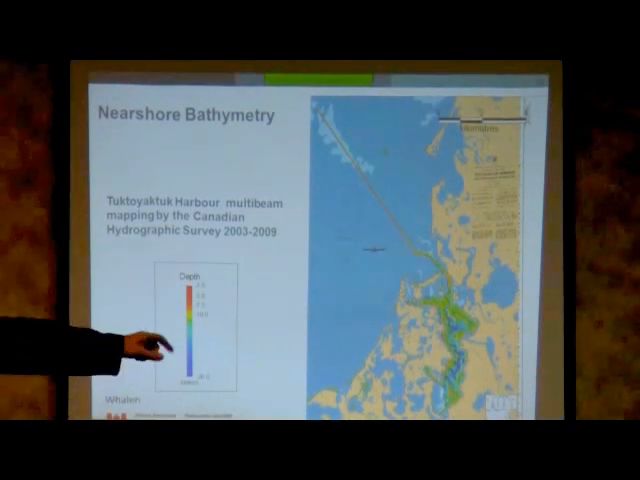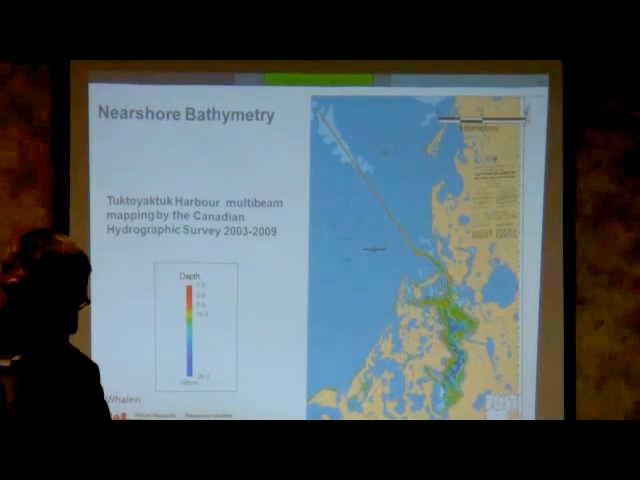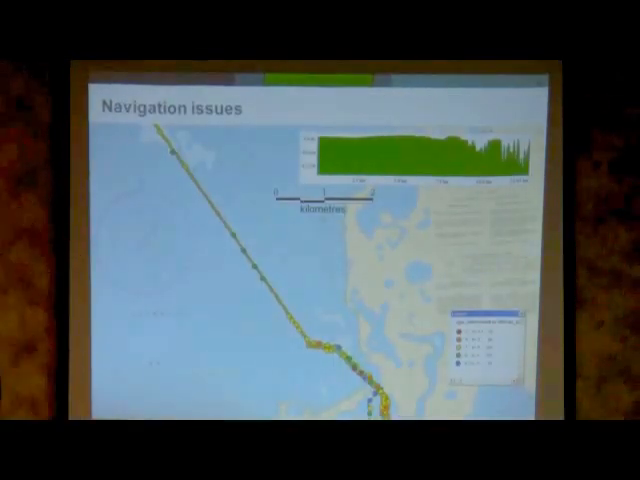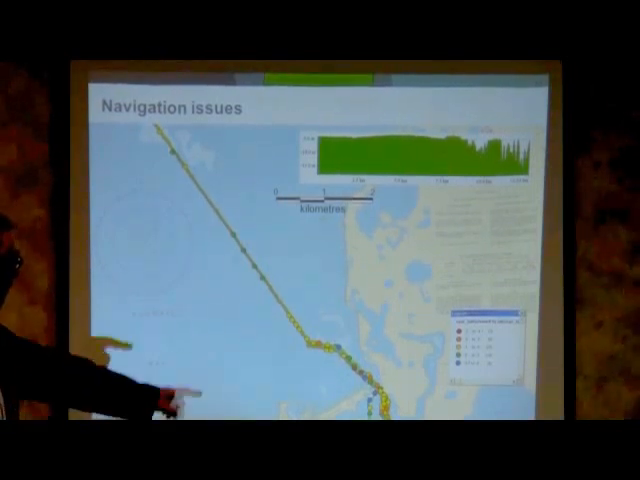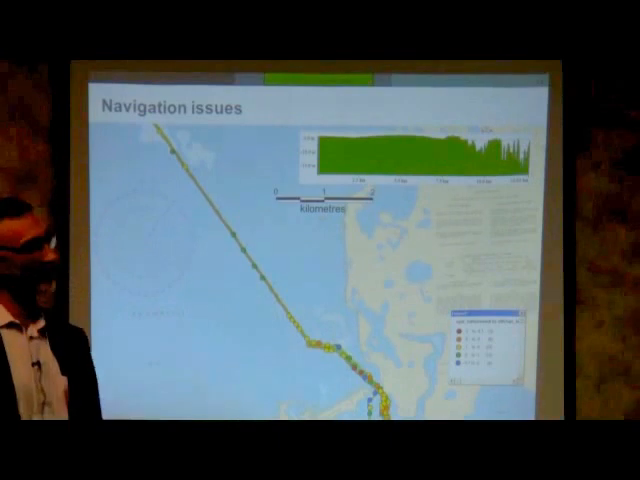This is the Tuk Harbour Multibeam. And what we did, we compared the Multibeam to the available, the most recent at that moment, about 2 years ago, hydrographic chart of the harbor, and we compared the depths as posted on the chart versus the real. And the red dots there show where the actual depth is much shallower than was posted on the chart. So in some places it's 4 meters shallower than the chart says. This is the shipping route into and out of the harbor.